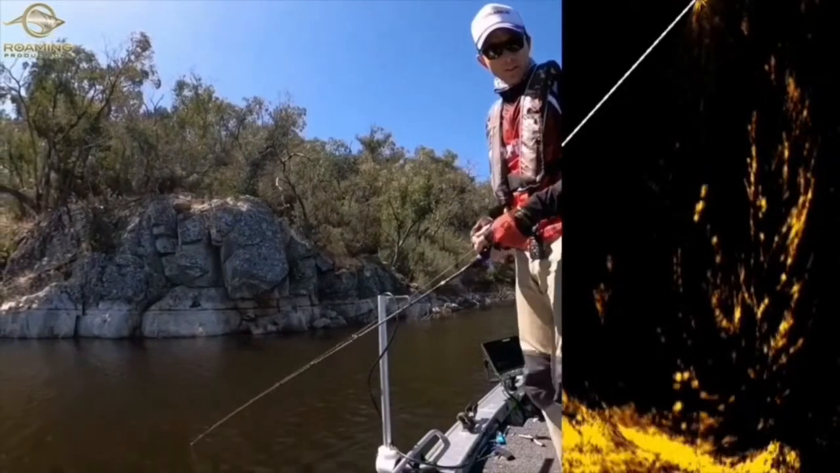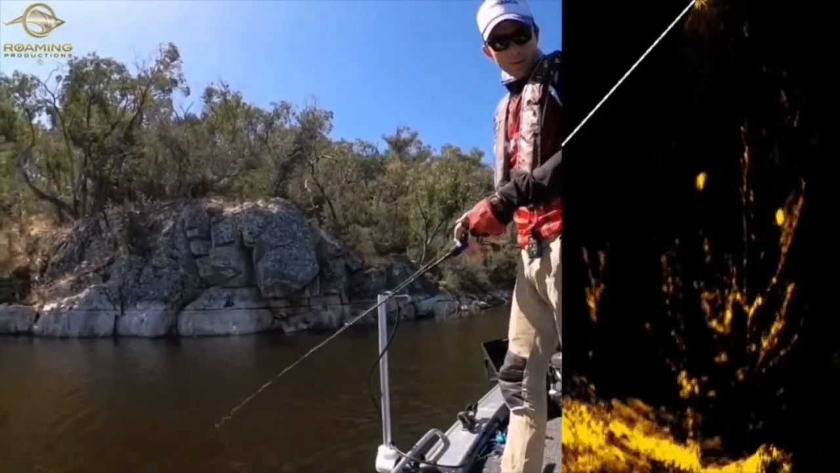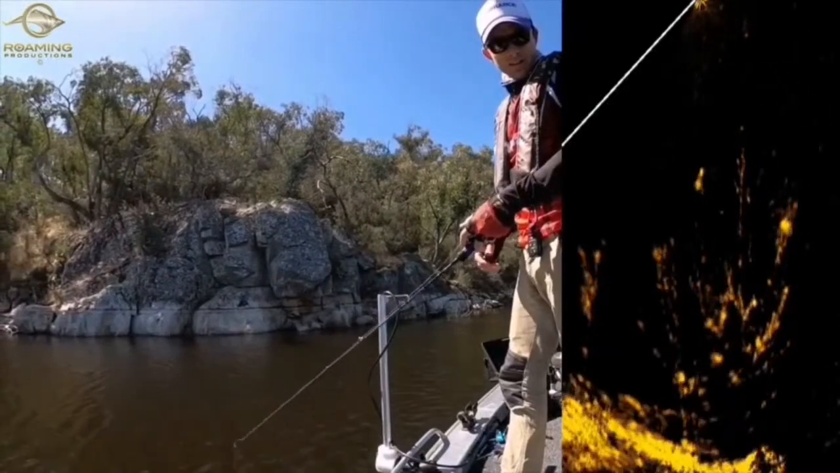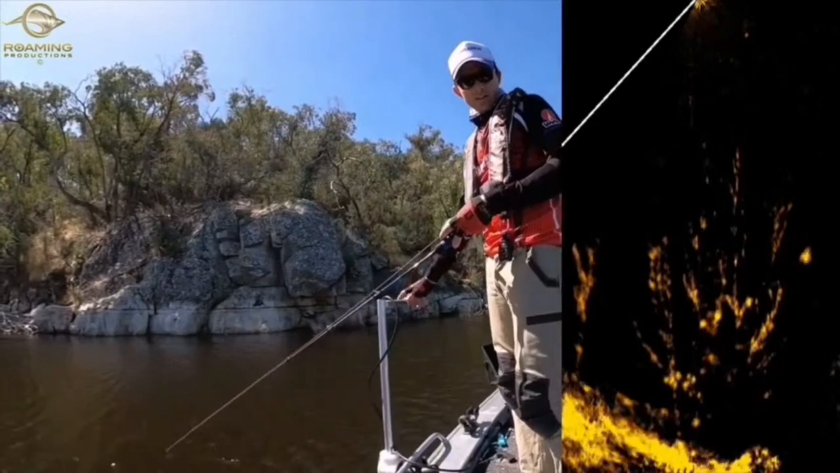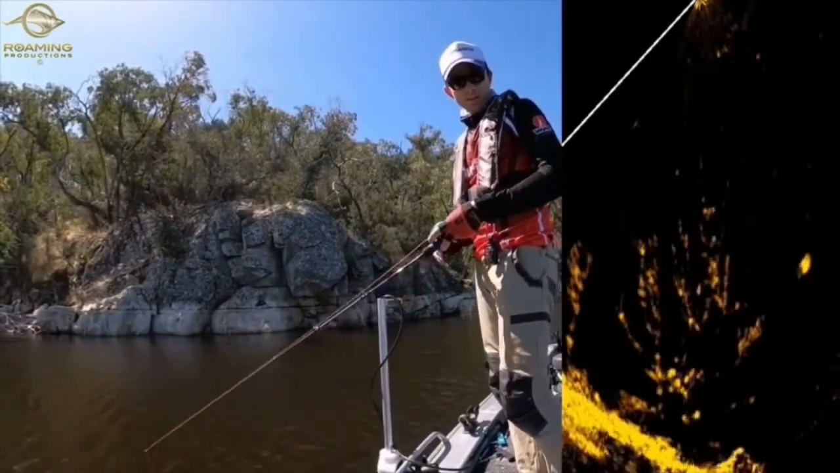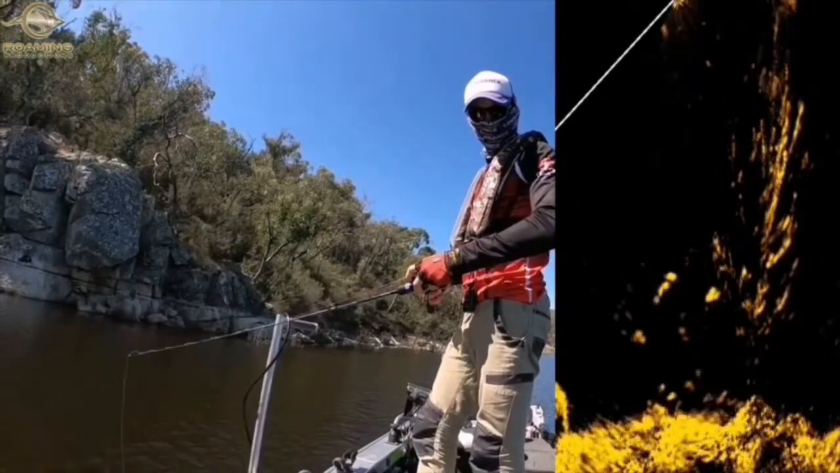Well, there's a golden on it, up high in the water column. Grab the Rapala Rip and Wrap. Oh, it's right on it. Take it. No, it turned away at the last second. Oh my goodness. Come on, you're right there.